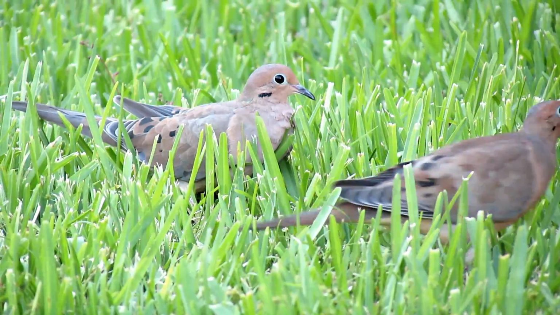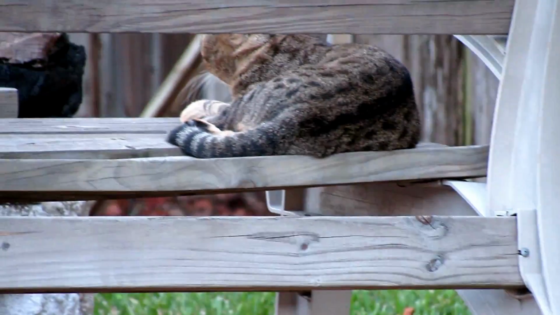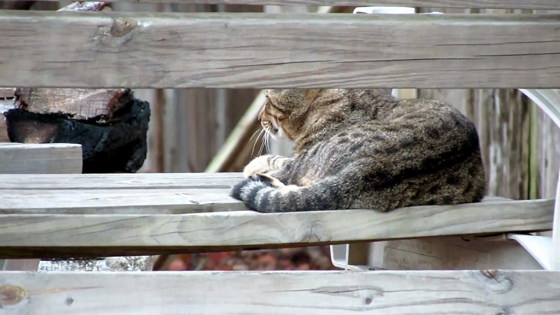Now clearly feral cats eat birds and squirrels, but this particular cat seemed to have a different agenda. He was mostly a night cat. He would come out and relax a little bit in the evening and then head off at night to do hunting.